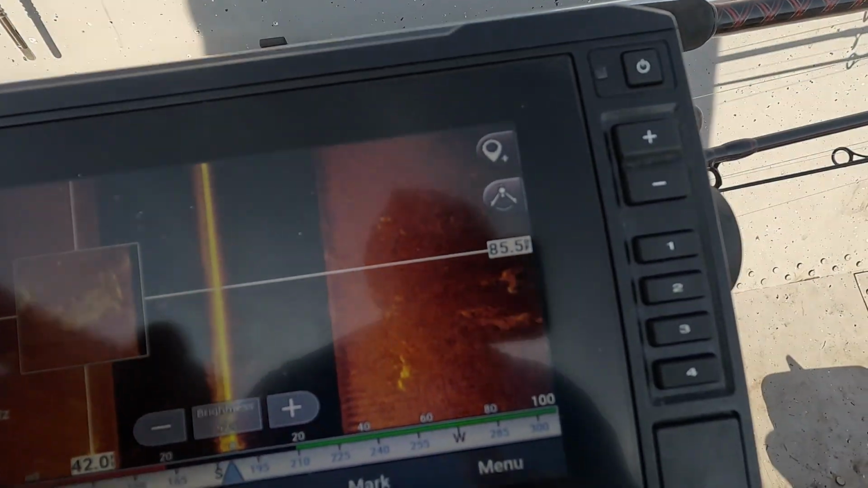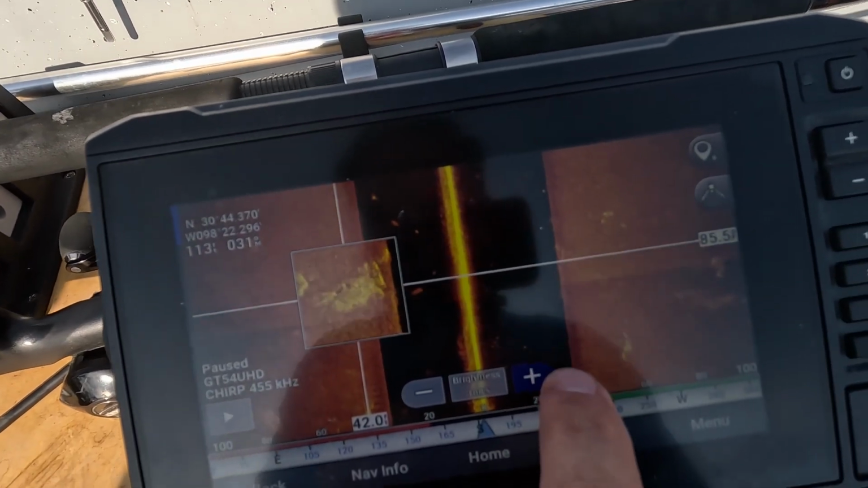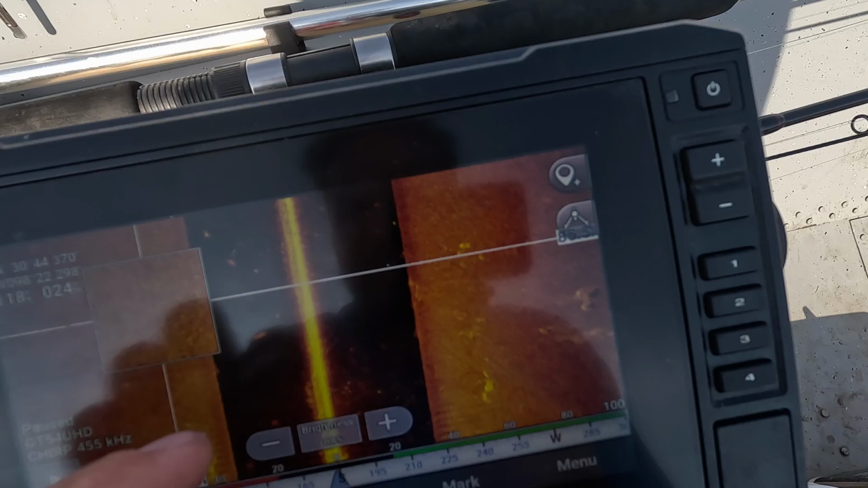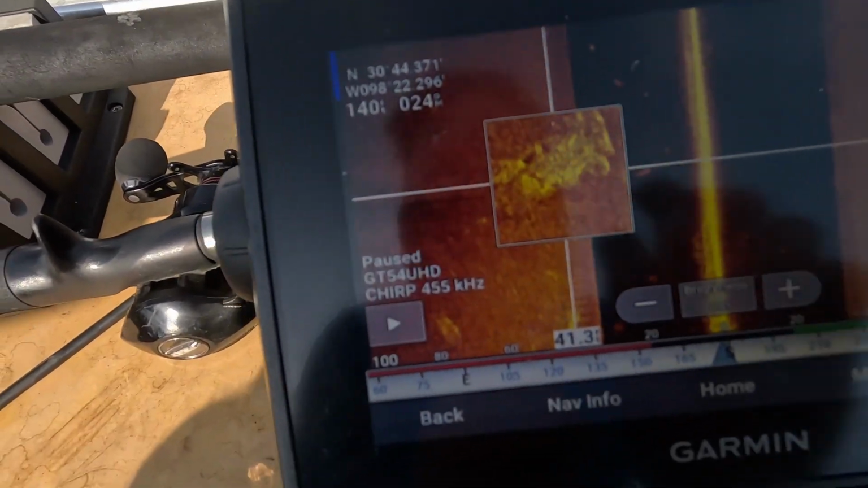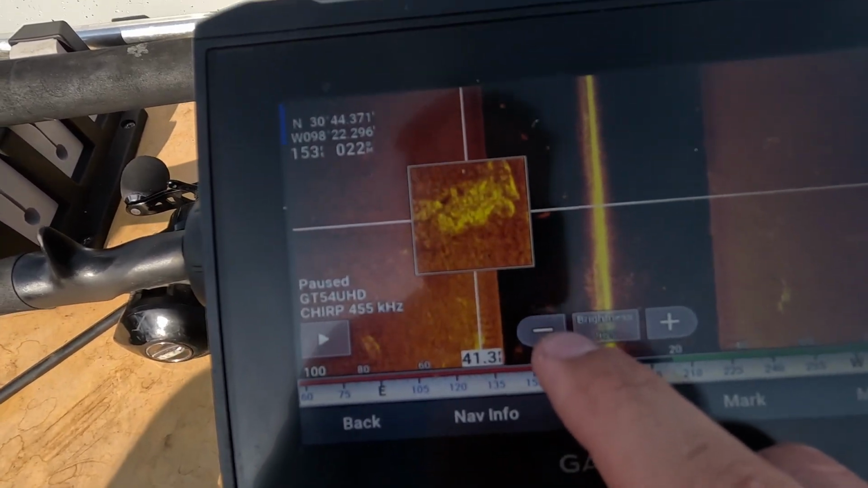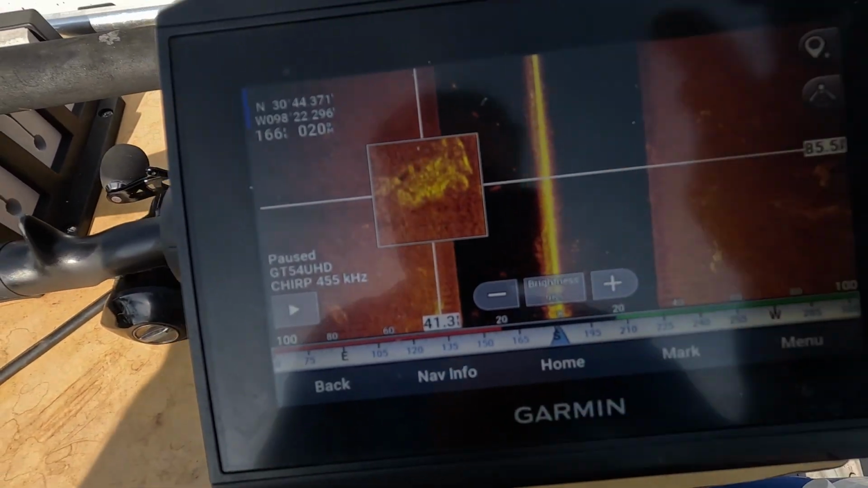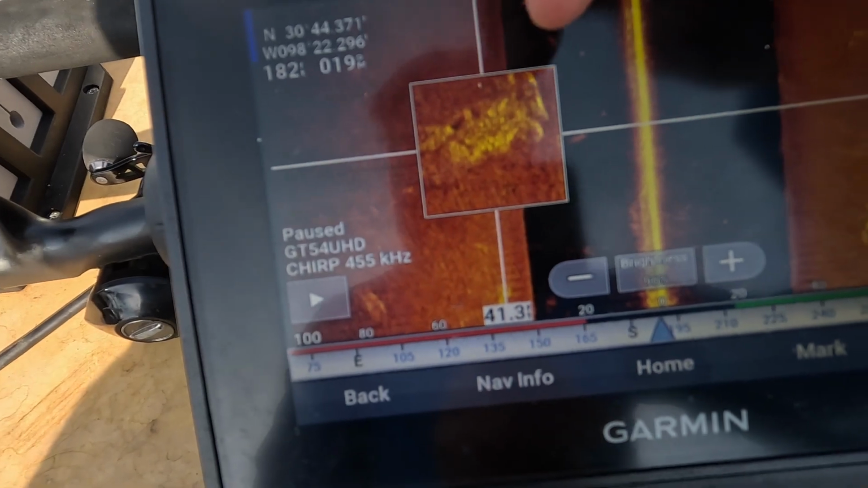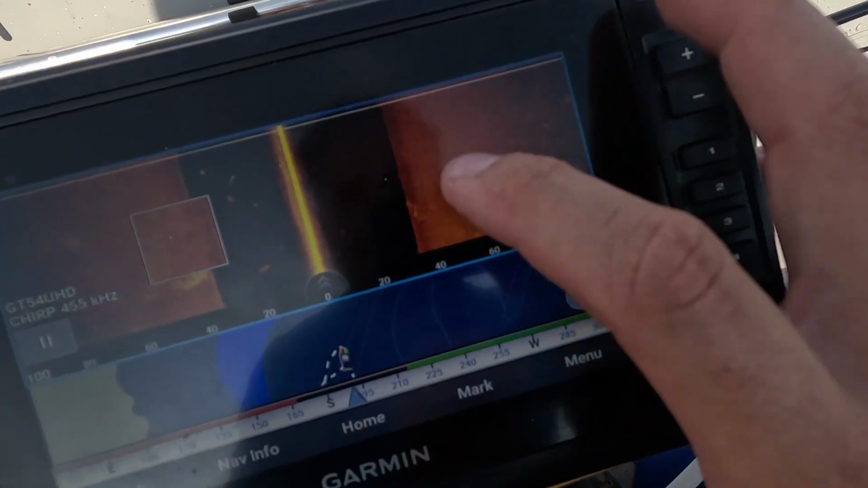So this looks to be some kind of rock. If I turn this all the way up to 100, you'll see that we just lost some detail in this image right here. If I turn it down, you can see that now all of a sudden I can see more detail on this rock. You can kind of tell where it variates. So that's just a little tip for you.